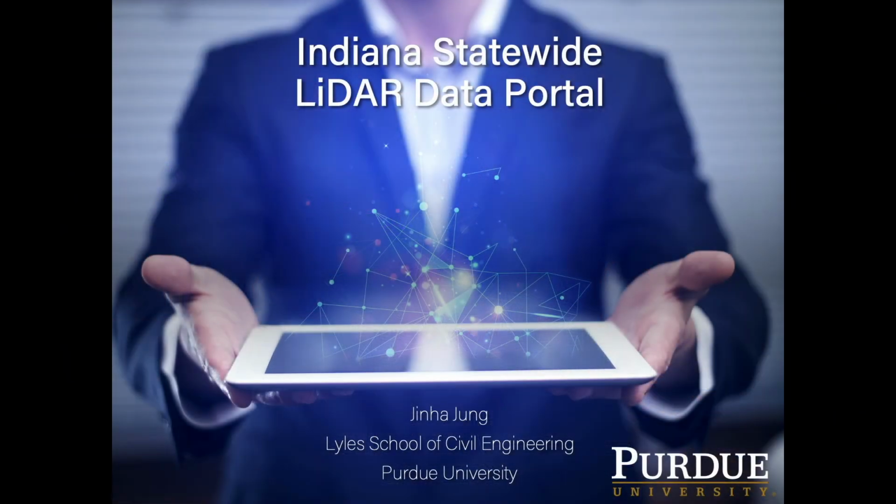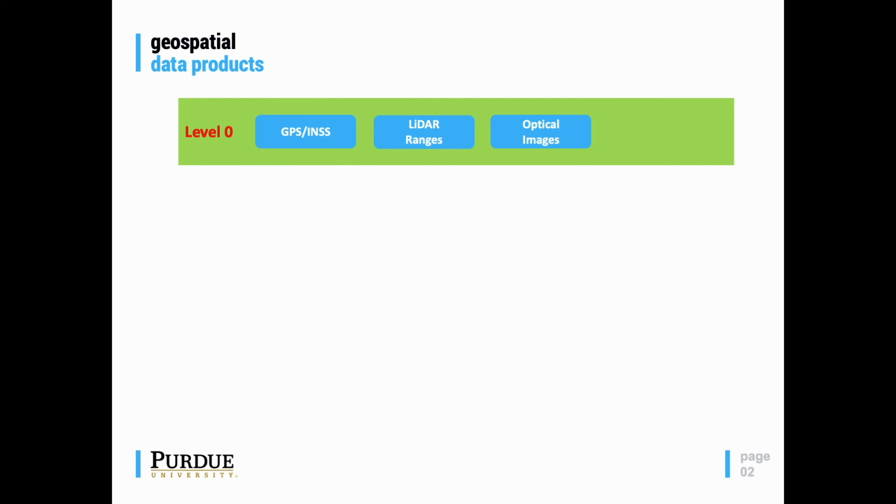Today, I will talk about the Indiana statewide LiDAR data portal that my research group has been developing, and I will also demonstrate how you can use the data portal to visualize and download the Indiana statewide LiDAR data for your applications. Before I start to talk about the Indiana statewide LiDAR data portal, let me first talk about different data products of the LiDAR data.